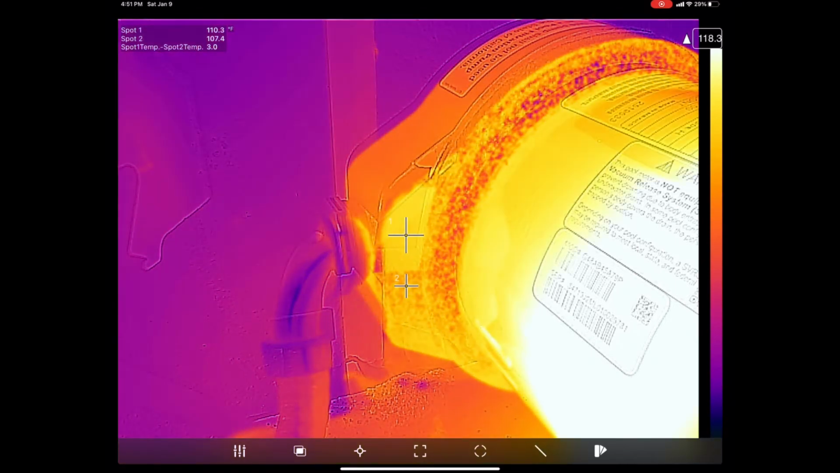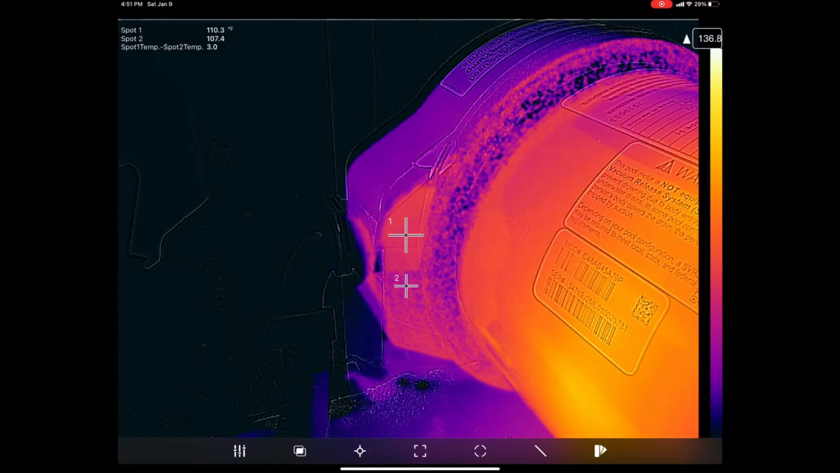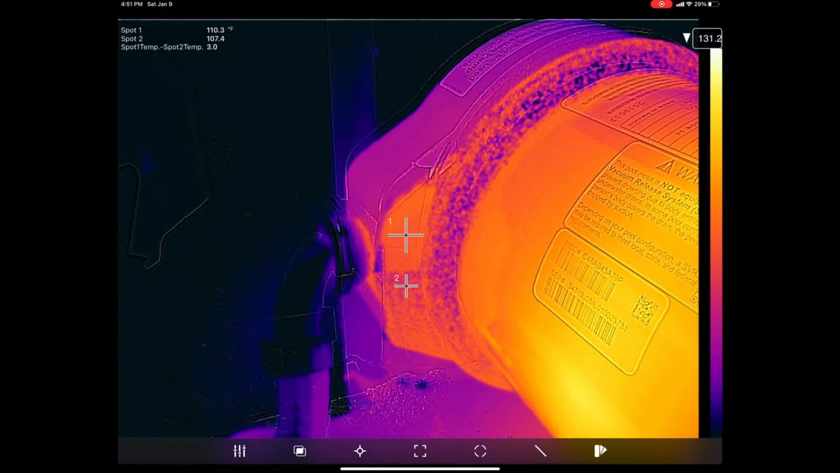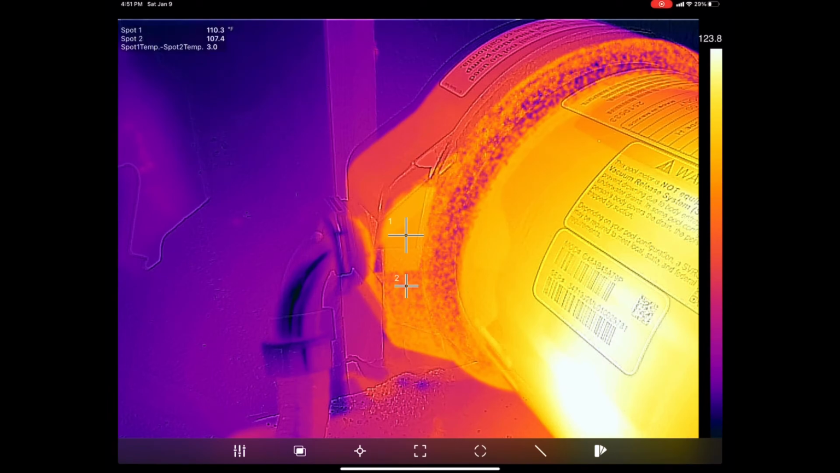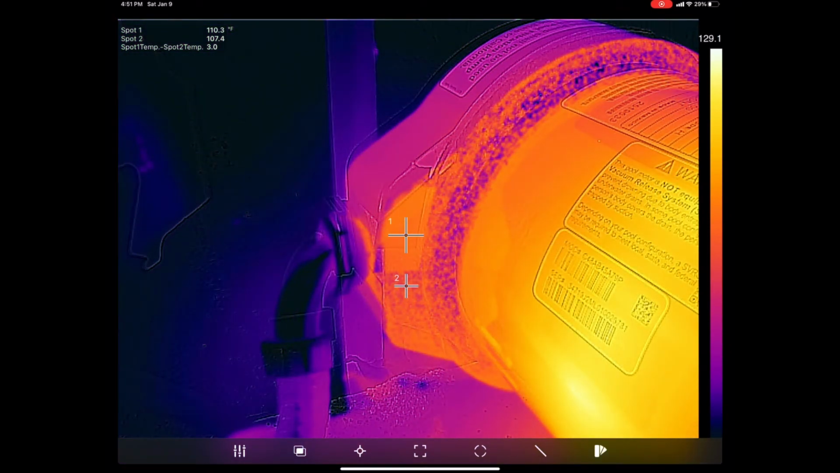And if we wanted to possibly add a little more clarity on what we're trying to look at, we can kind of bring it to where we bring down the temperature span like we're doing here. If we bring down the temperature span, we're going to start to see other things show up that maybe we couldn't see before. As long as what you're capturing is within the range of the camera on what you're seeing when you first take that picture, you'll be able to what's known as thermally tune this here.